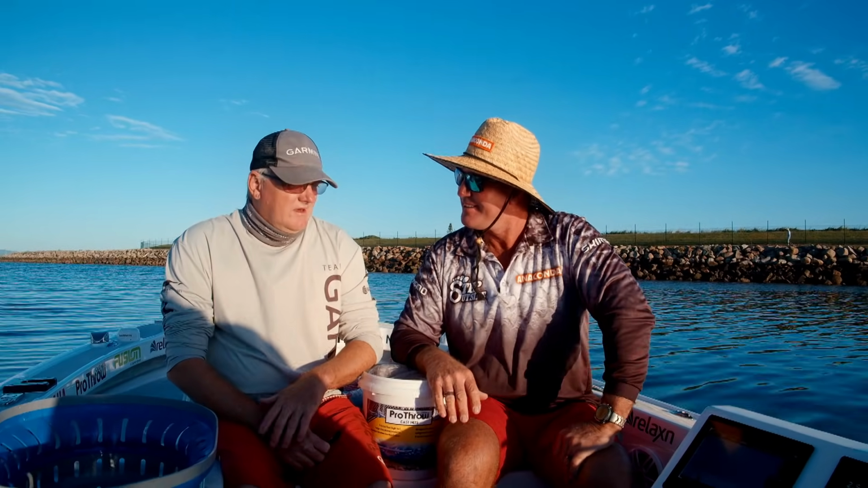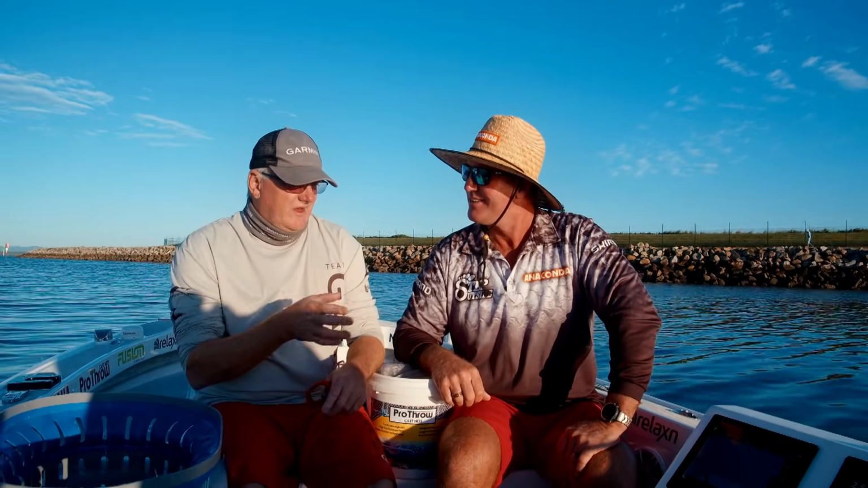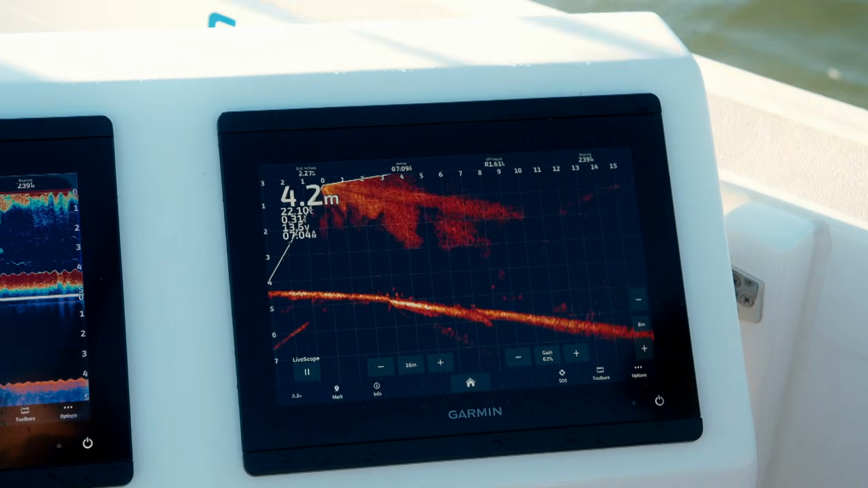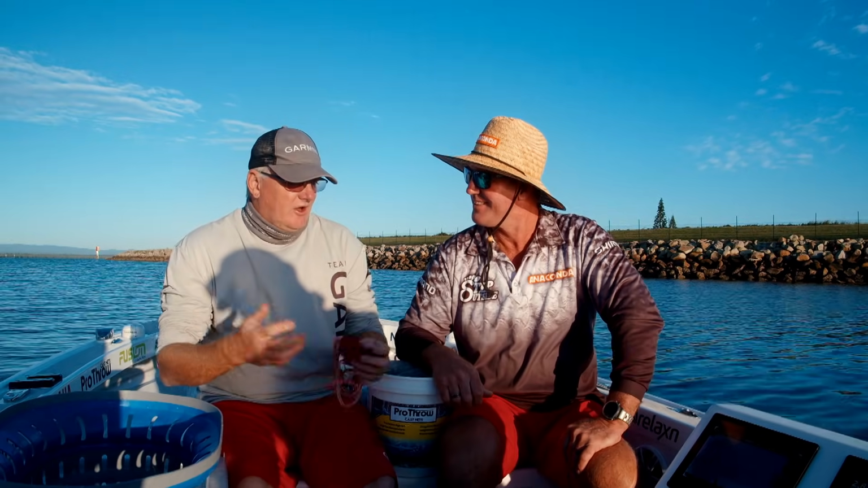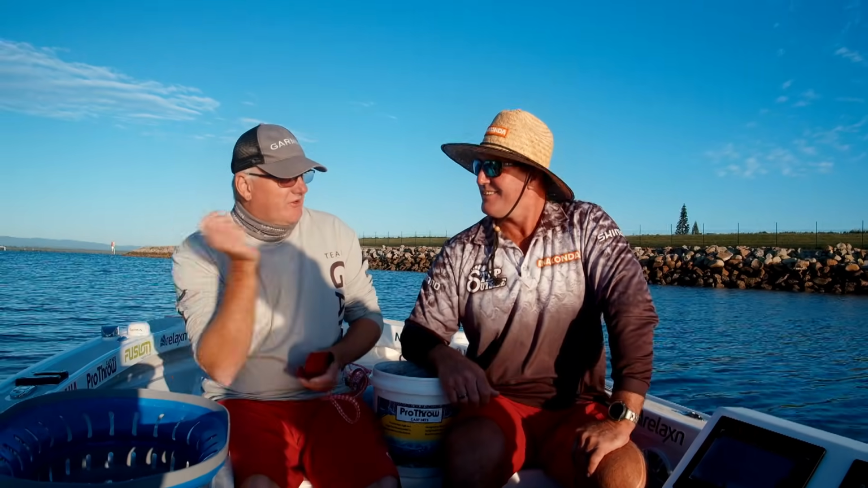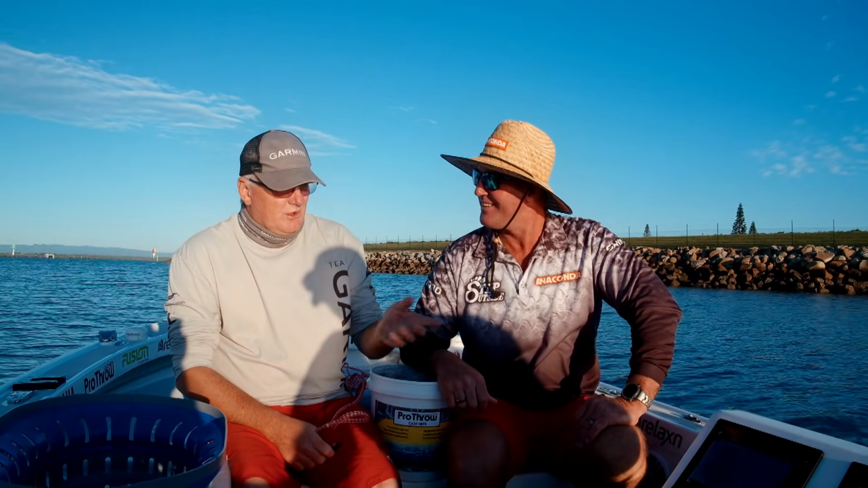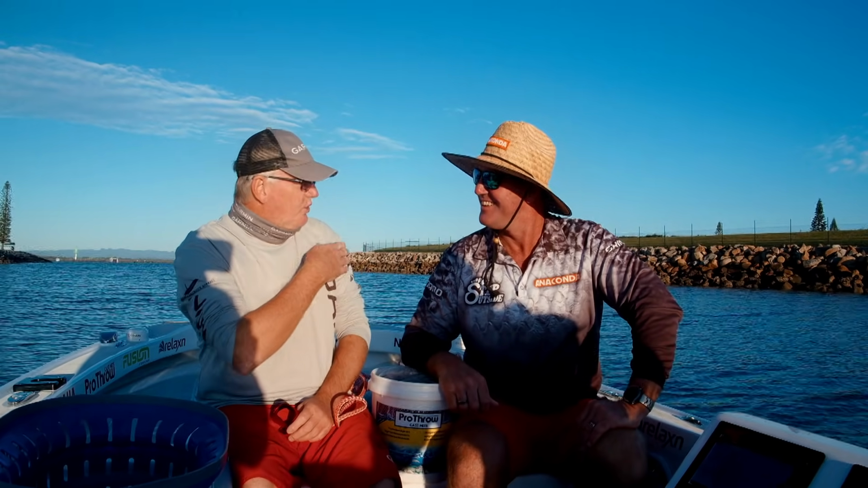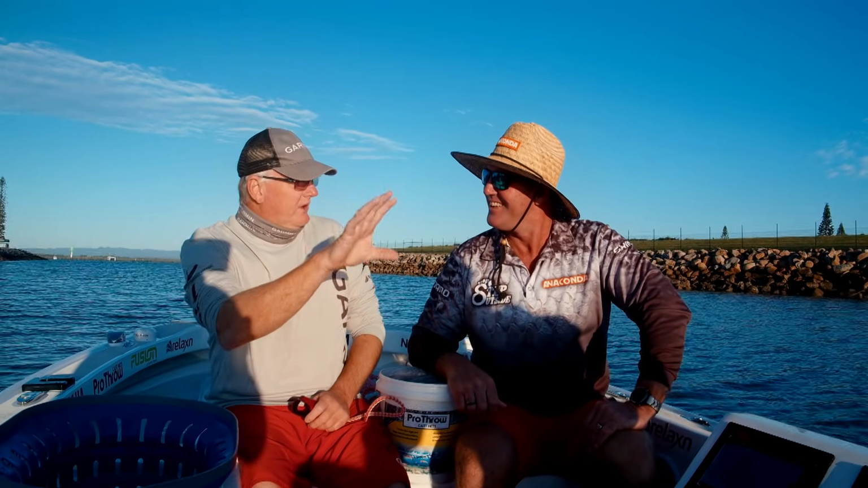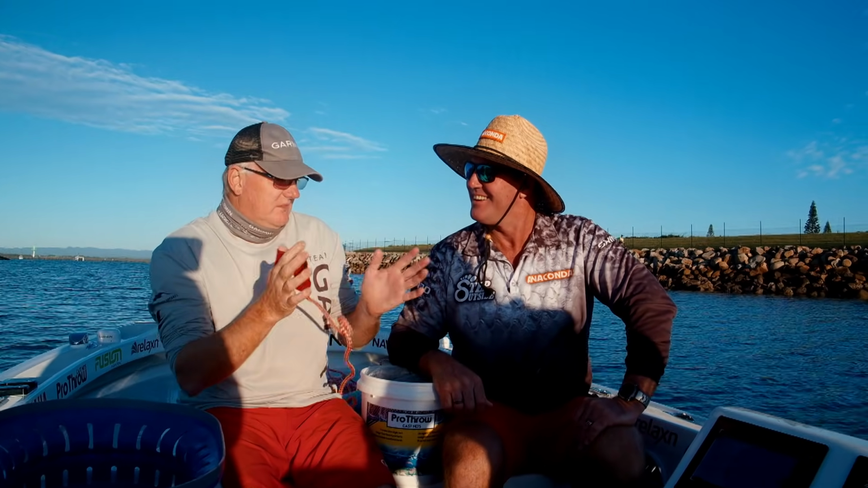Tell us about it. Basically it gives you eyes under the water, so we can see real time prawns swimming, barramundi swimming. With barramundi, you can throw the lure and change your retrieve to suit the fish's reaction. It's similar with the prawns. Harry will watch the prawns swim, and prawns move really, really quick, so he'll put us straight on them and we're not missing any.